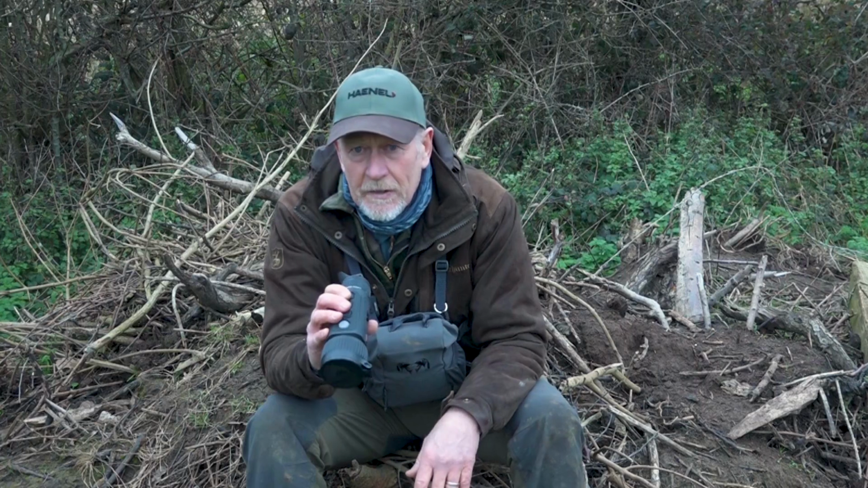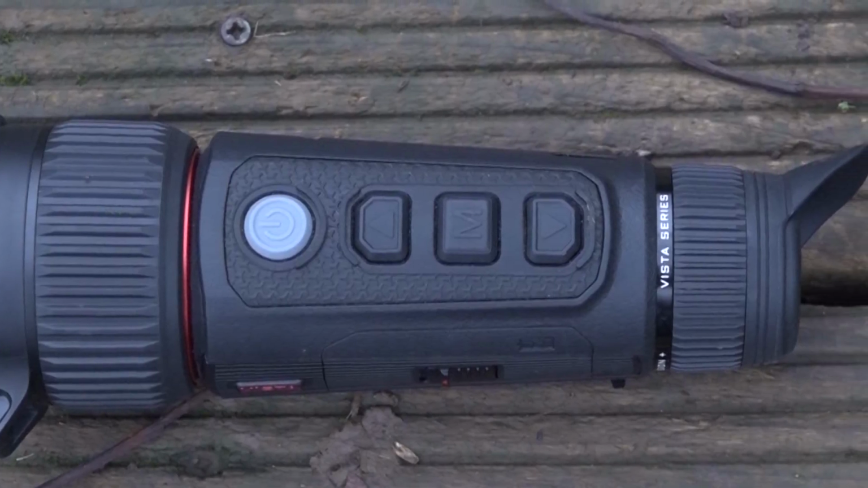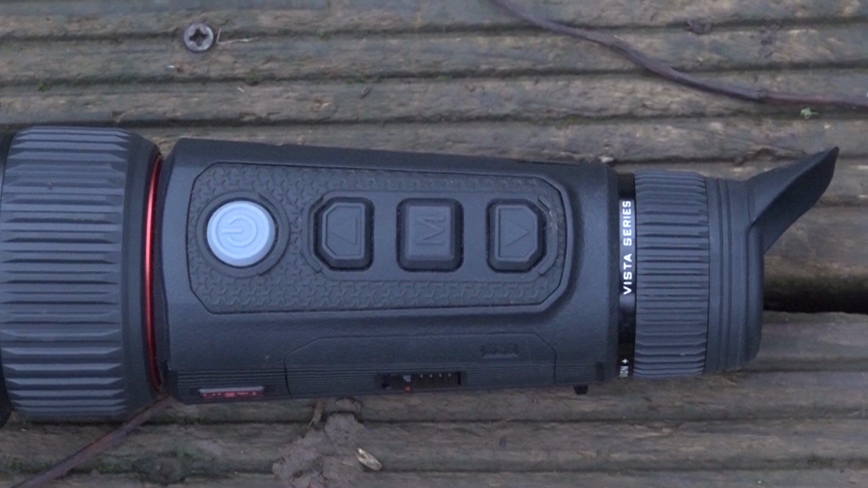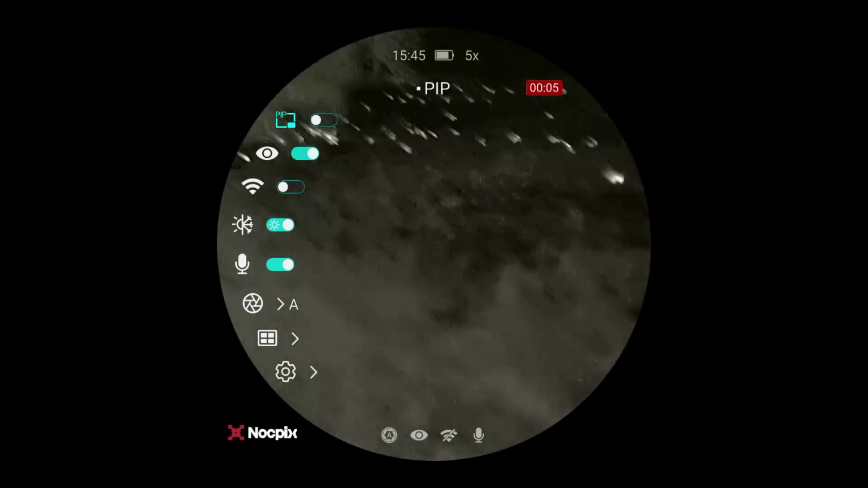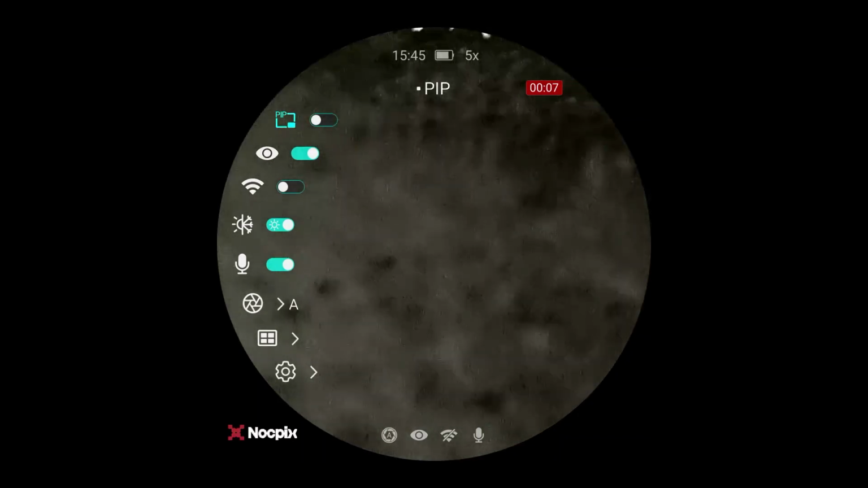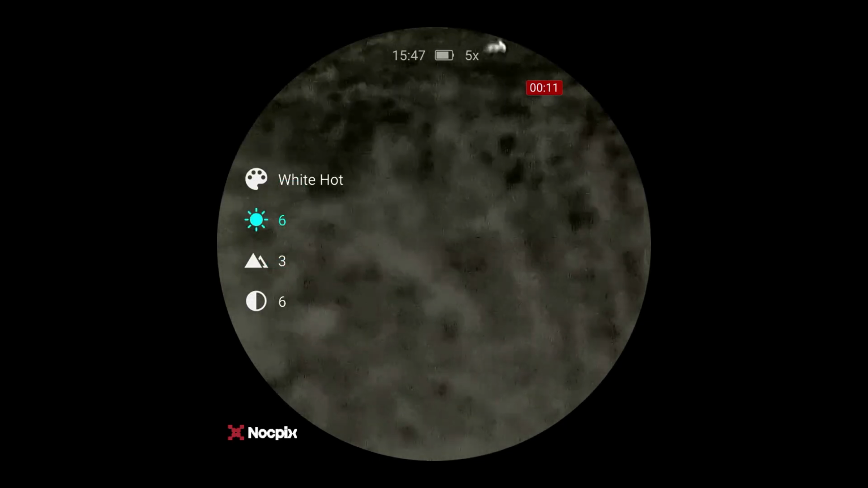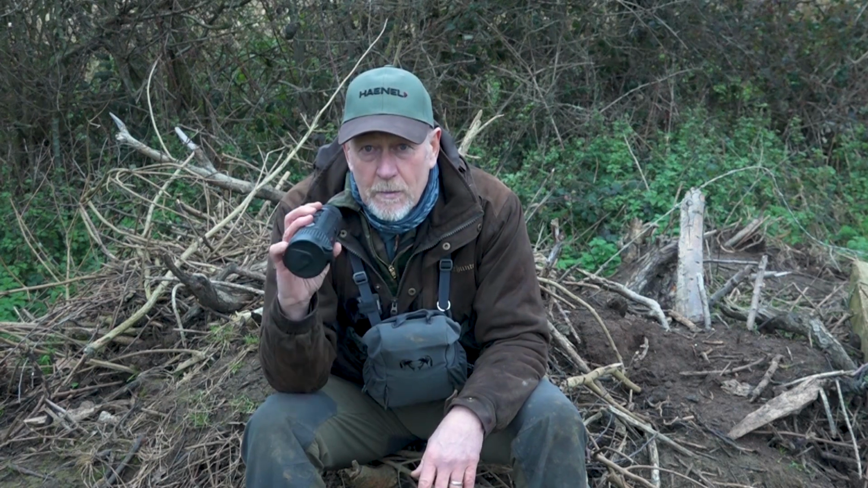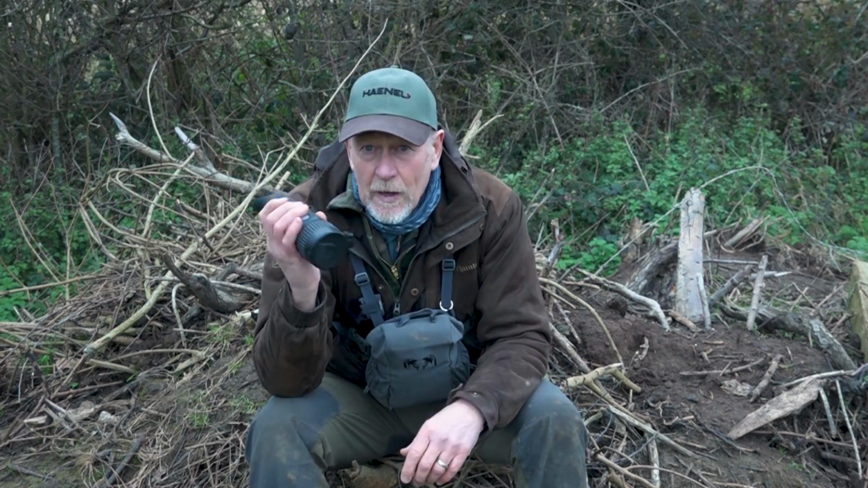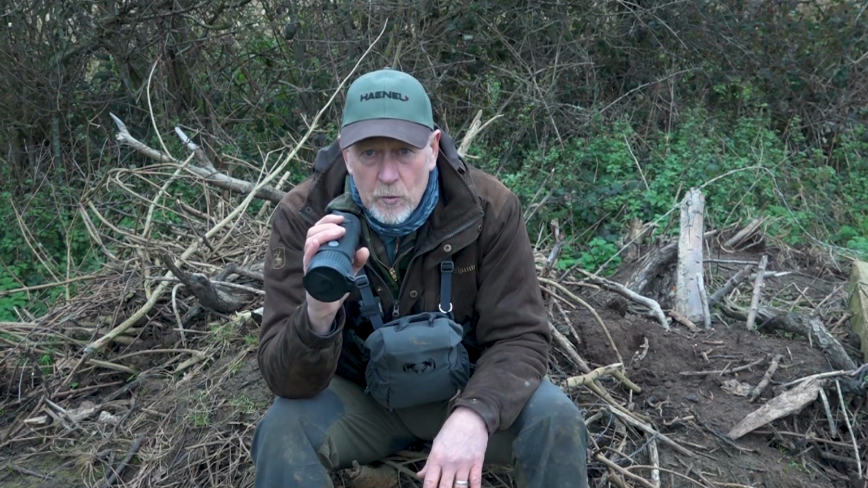And then you have 3 standard controls on the unit. Your central is your menu button, so one short press or one long press brings up either of the menus, and you have the standard menu and the standard colour palette menu. All the functions are controlled via up and down arrows between your front and your back fingers. So it's very easy, without looking at the unit, to operate and move through the menu, select an option and alter it to suit. Standard colour palettes as you would expect on a thermal.